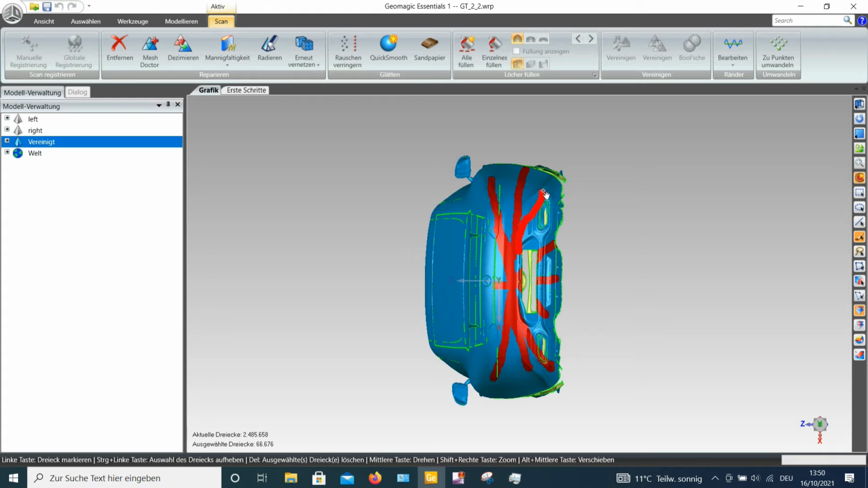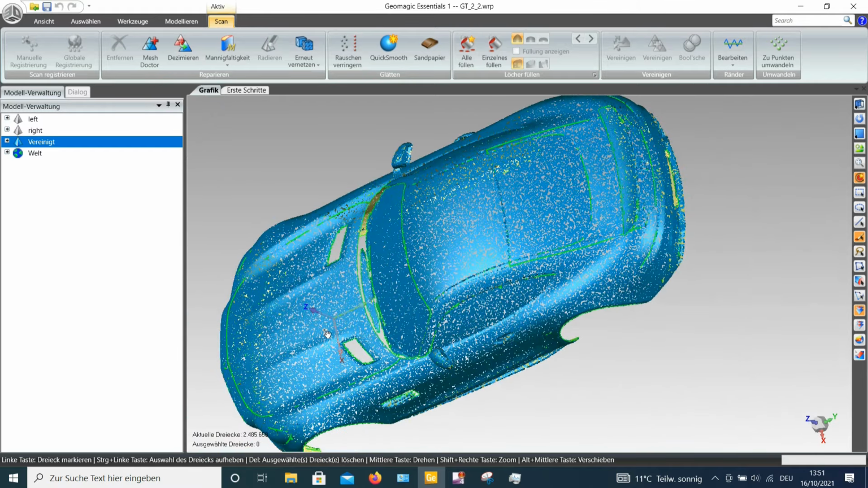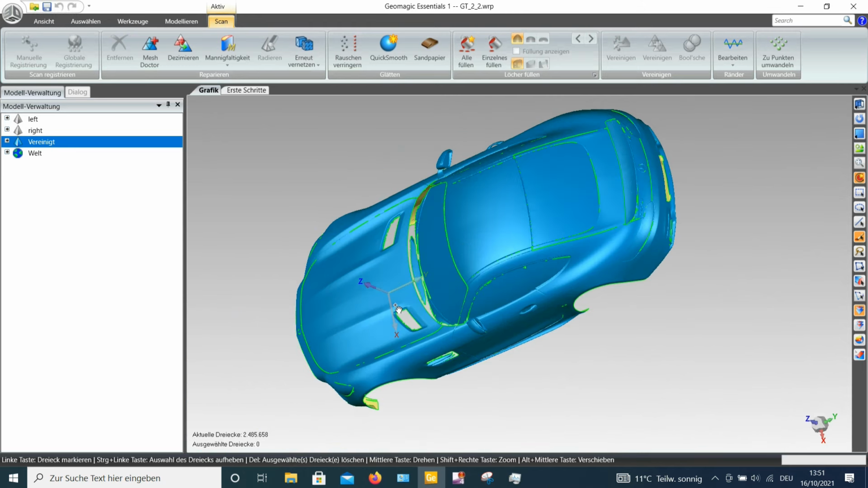Go here, go there, and so on. So I really recommend keeping that strategy. It will make scans, for example, with an Artec Eva or with an EinScan HX or an EinScan H, much easier.